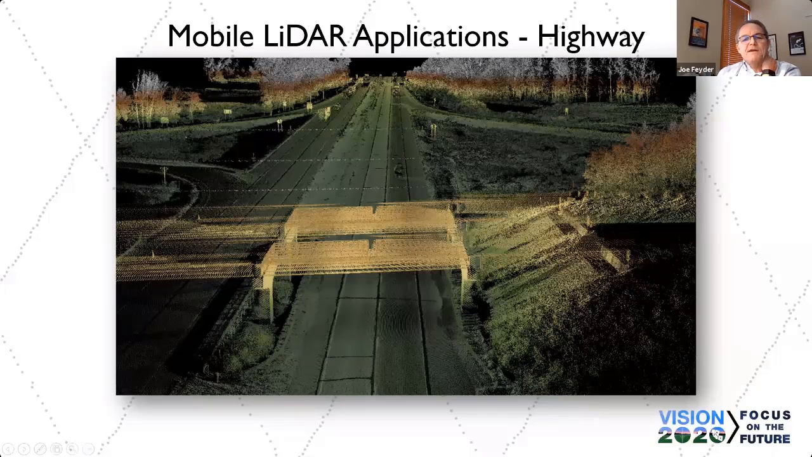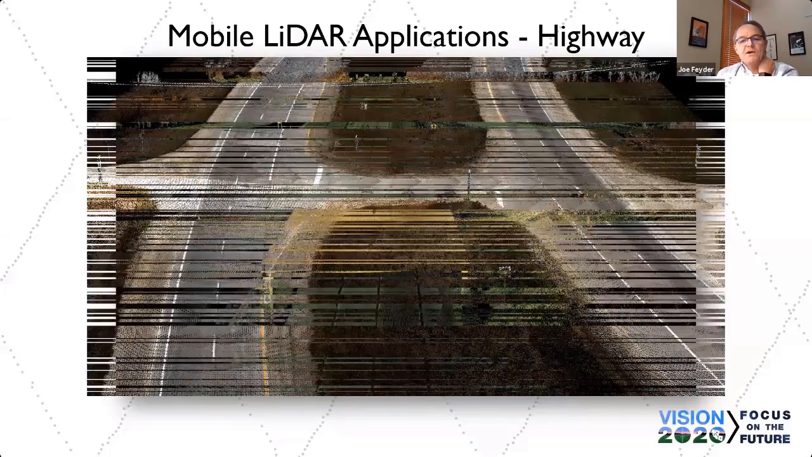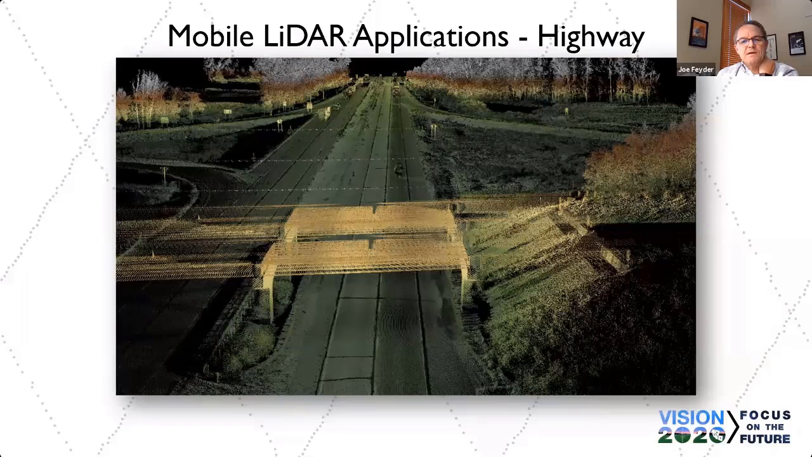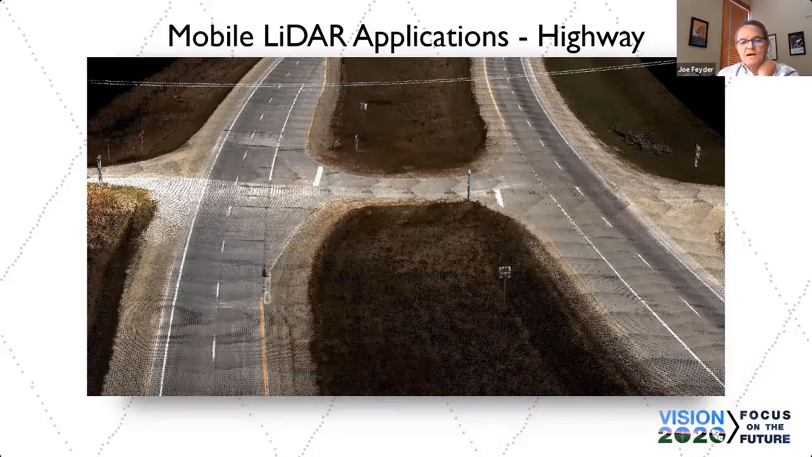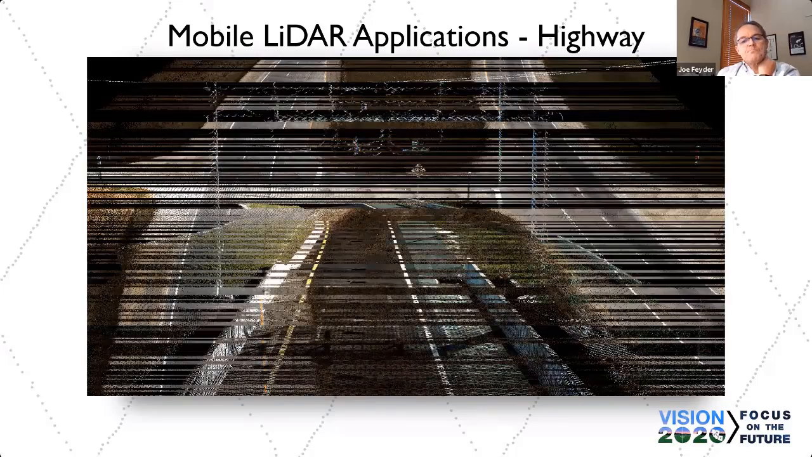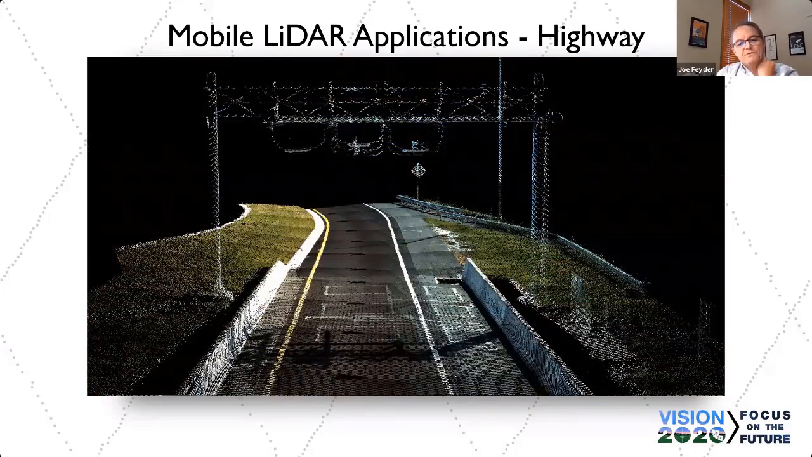So mobile LiDAR applications, obviously, highway. This is what it looks like in Iowa and in the spring. Another Iowa project. I don't know if we scanned this one at night or not. I don't have RGB on this point cloud. I do on this one. This is another Iowa DOT project. This was Tampa, Florida, Leroy Selman Expressway. Went out and scanned a design build project out there.